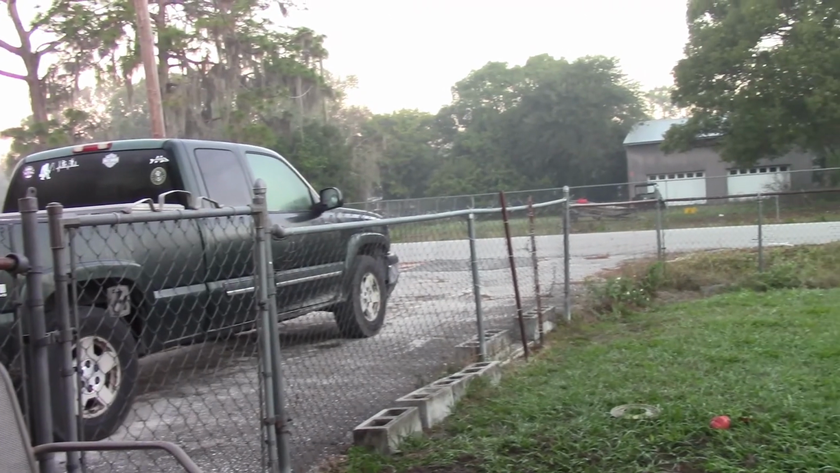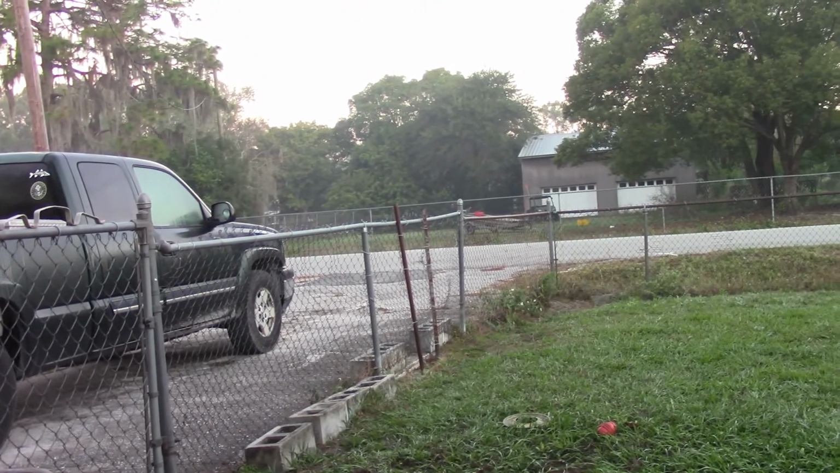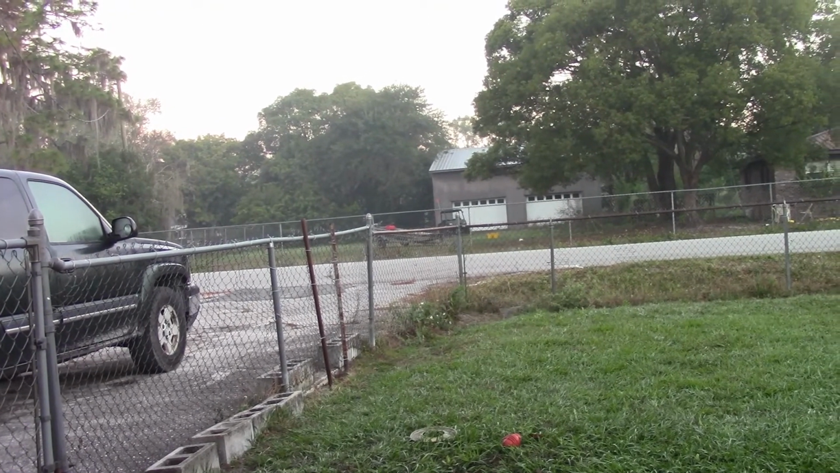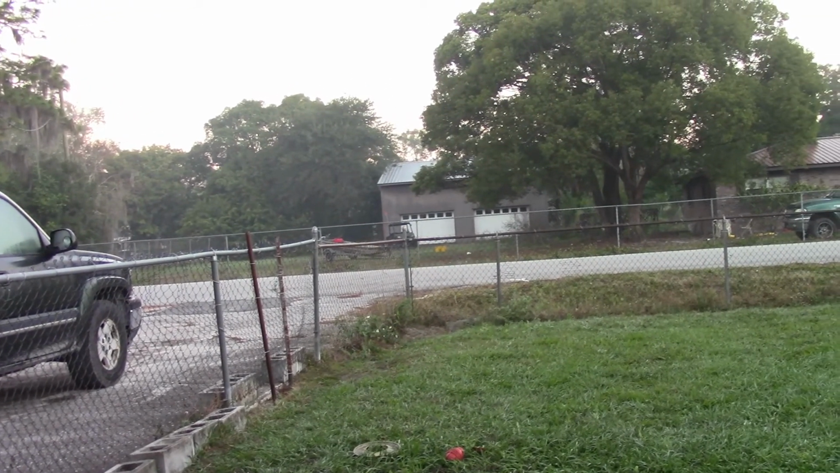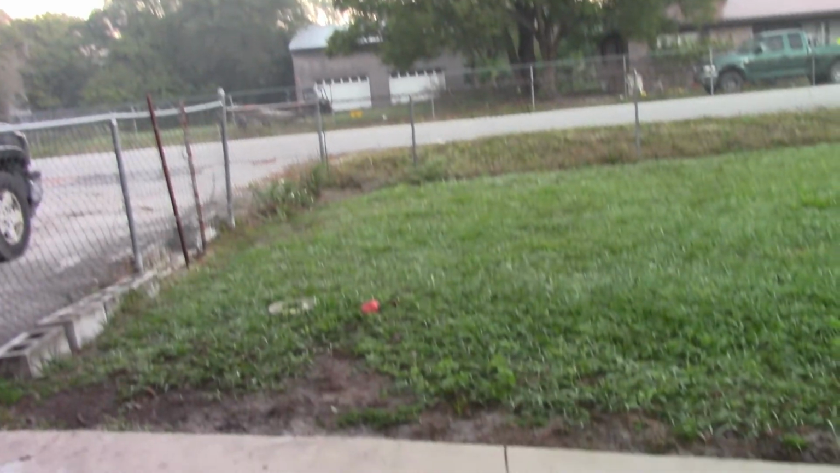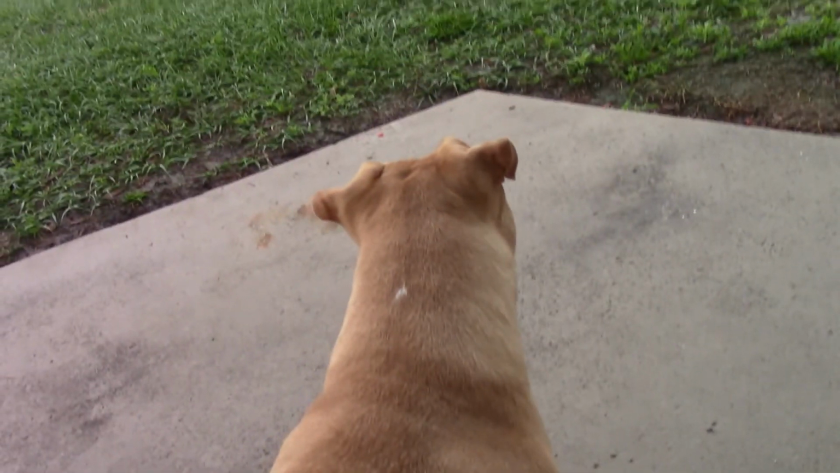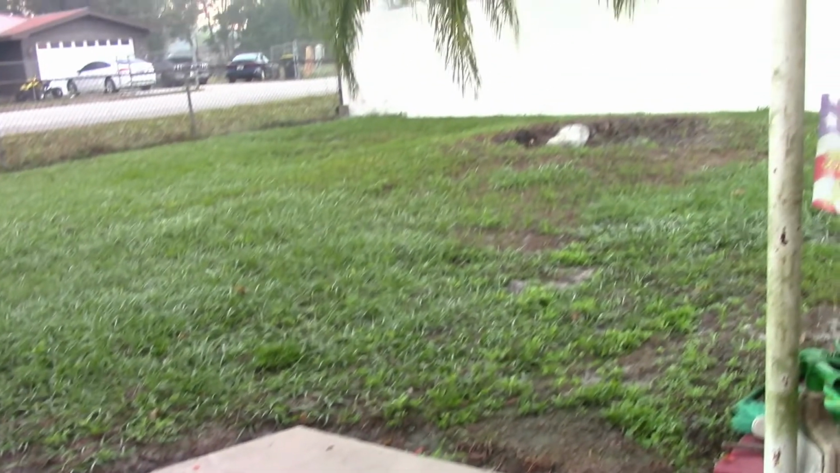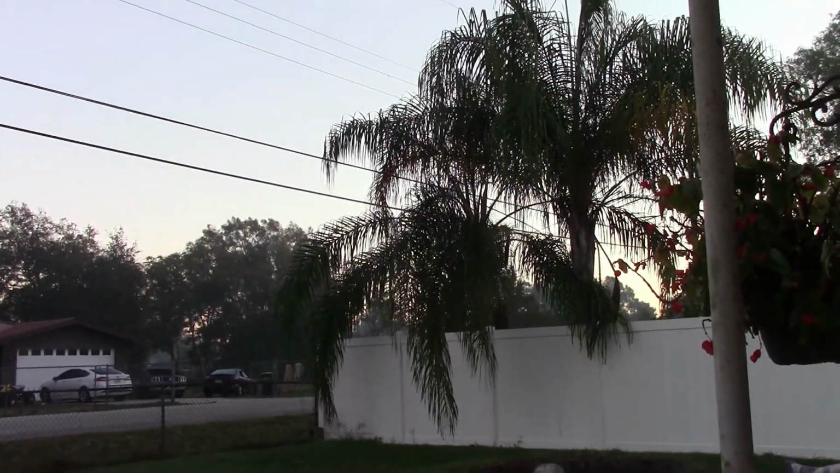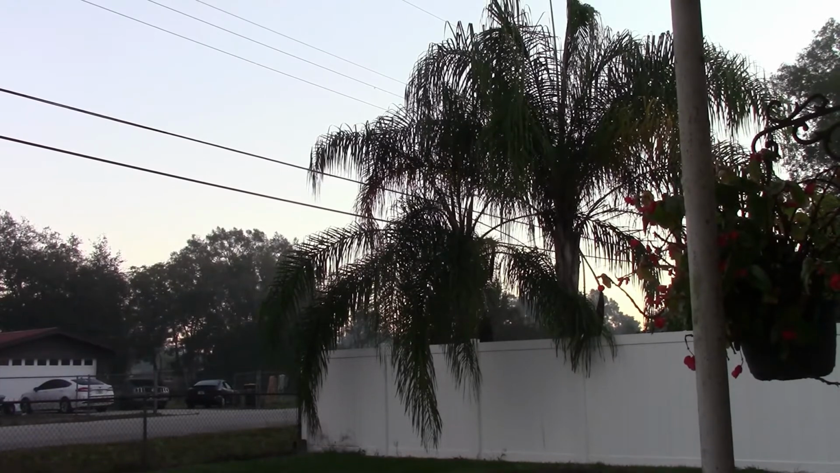So this is just for a comparison, so you can see all the different settings that I went through with the AGM thermal camera, and then also using that night vision camcorder. And then also filmed over here the fence and the trees there.